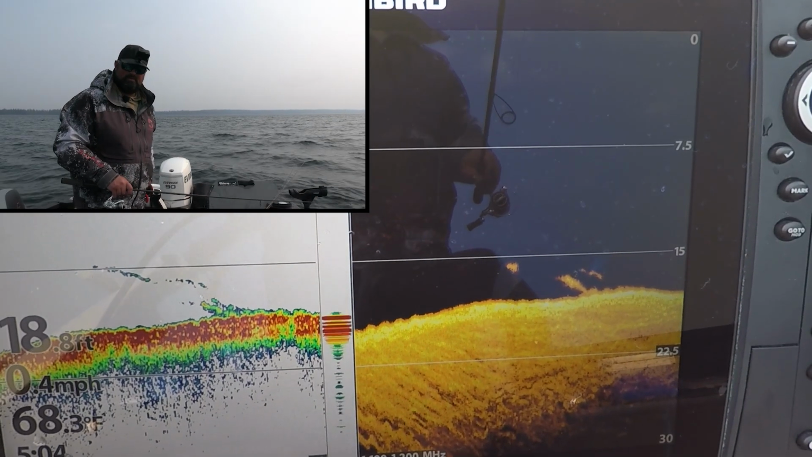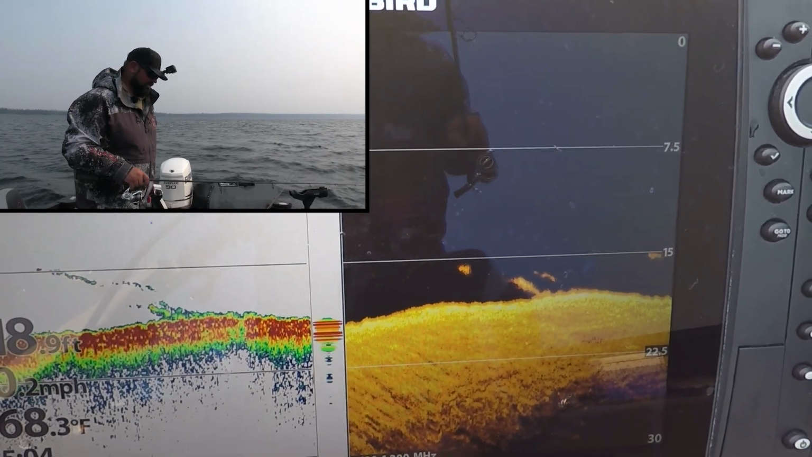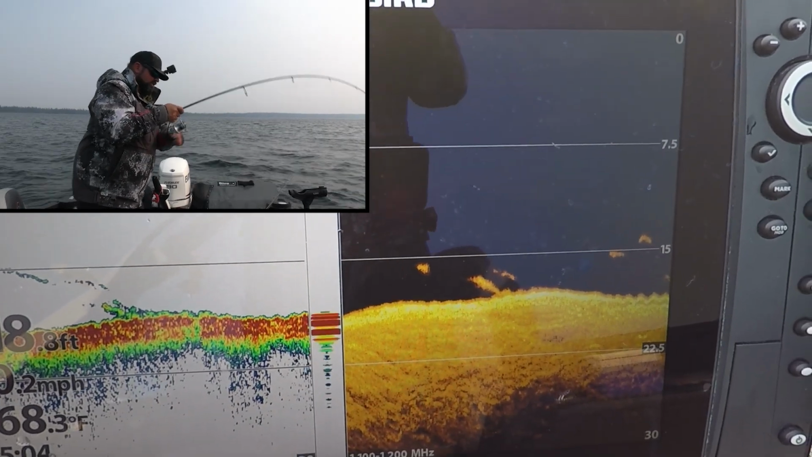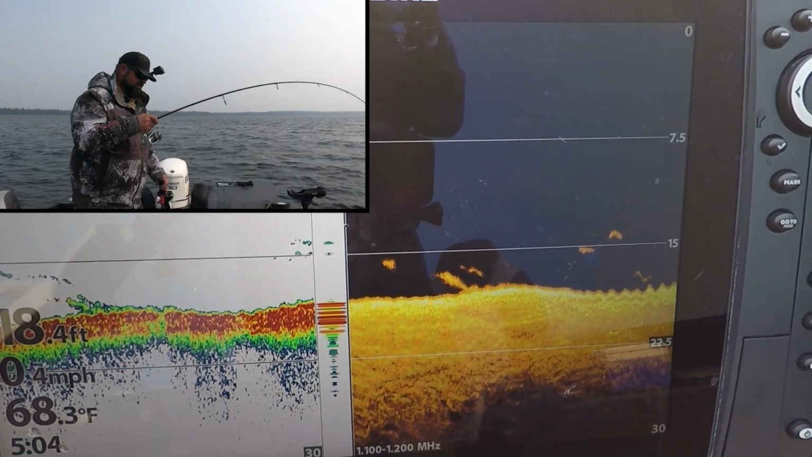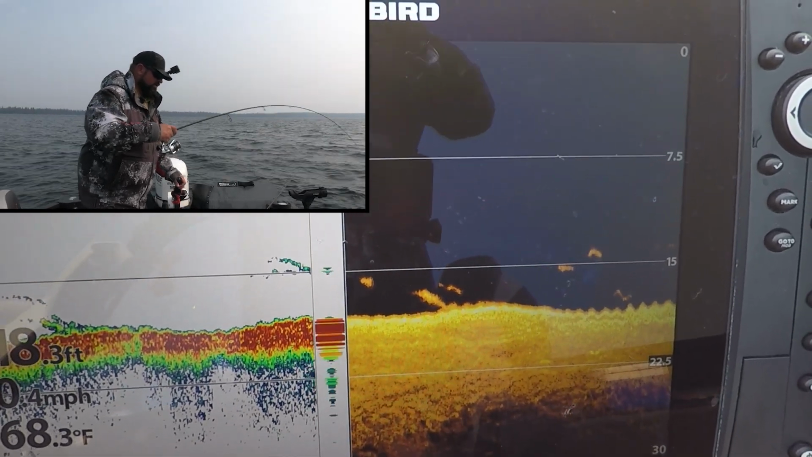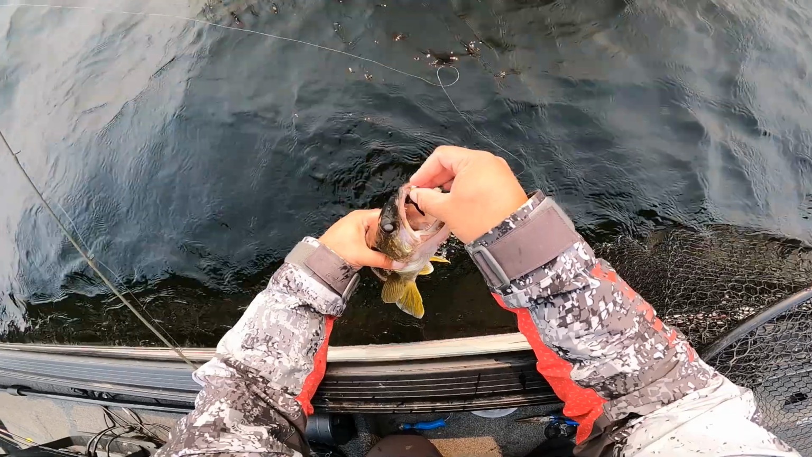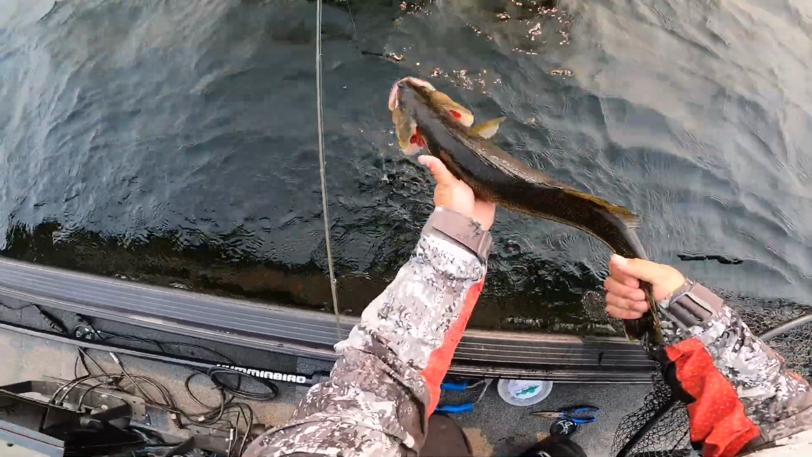Probably eating minnows. Jig and minnow might be a good call too. They're not tight to the bottom. If they were tight to the bottom, I would focus strictly on a jig and a leech. Okay, fish, back out. Wonder if there's gonna be a 30-incher in this pile. Just need one. 2 fish in a row. I kept my leech. Beautiful. 24-ish.